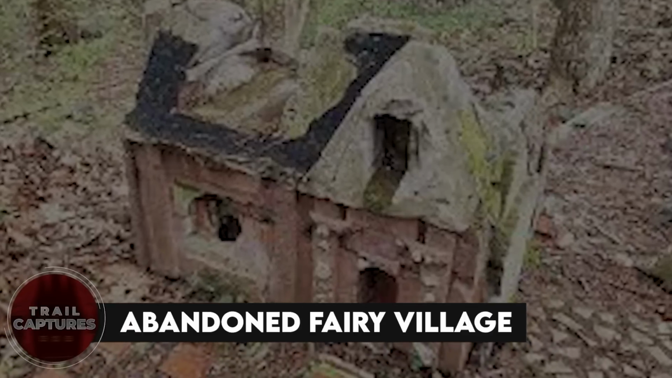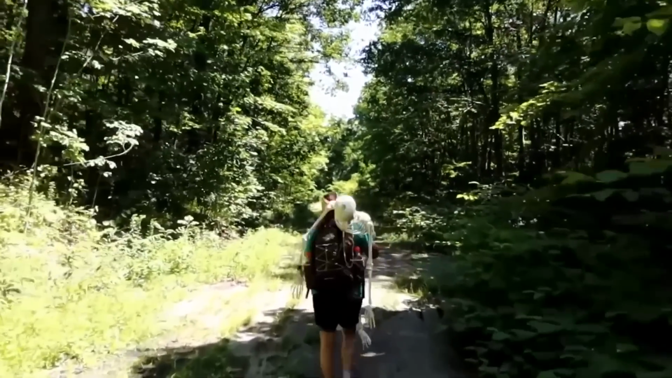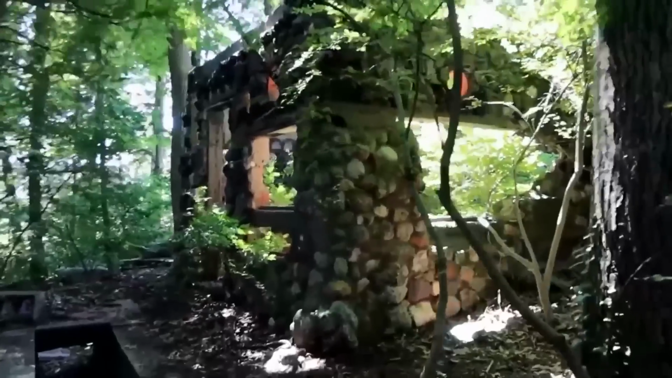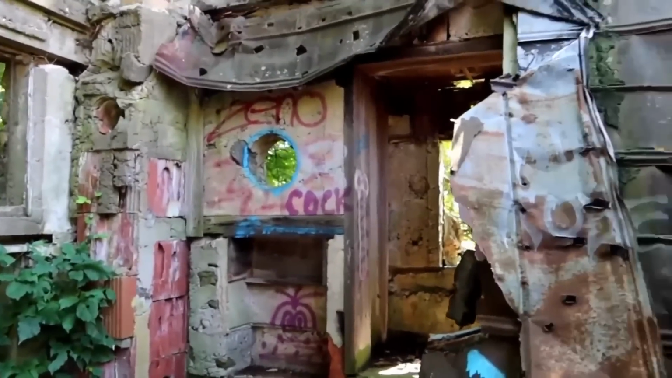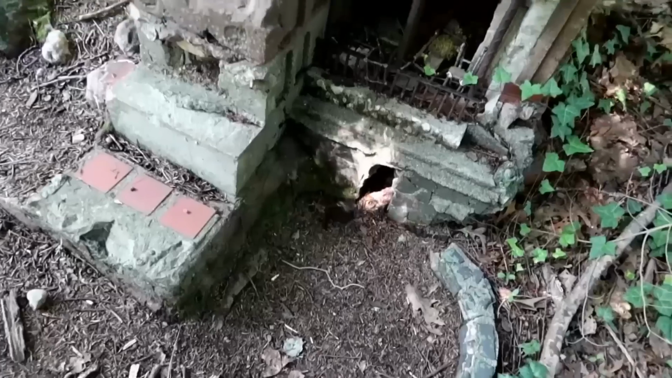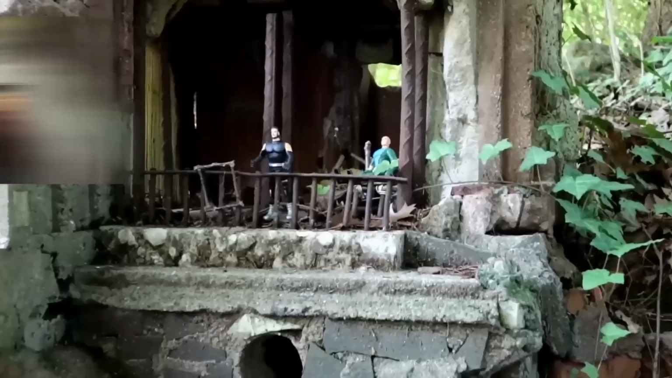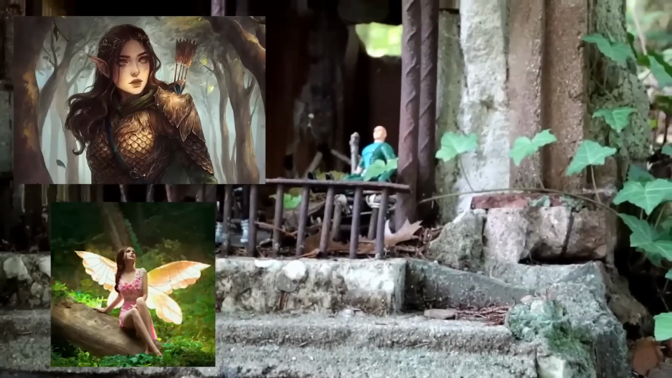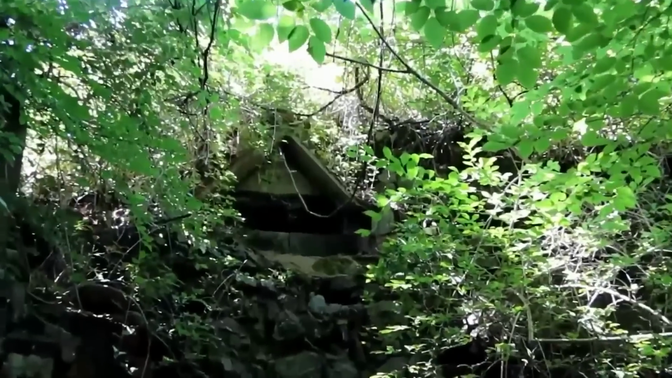Abandoned fairy village. We all think that fairies aren't real, but the people in this village might be thinking otherwise, as they have this abandoned place called the Fairy Village. According to them, fairies lived there once, but had to leave when too many humans started knowing about it. But this is not it. There are many legends and stories famous about it. Some say elves lived there, while others say they see fairies sometimes. In case you want to go visit, it's in the woods of Middlebury.